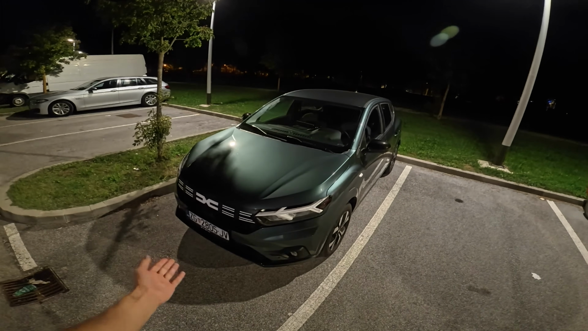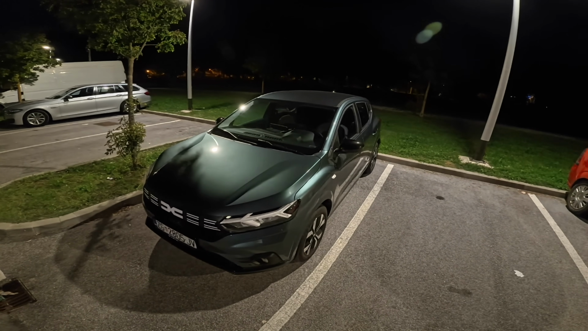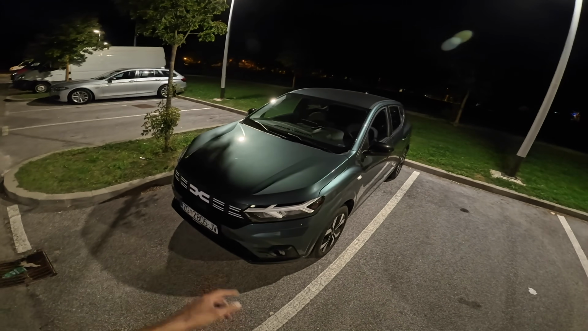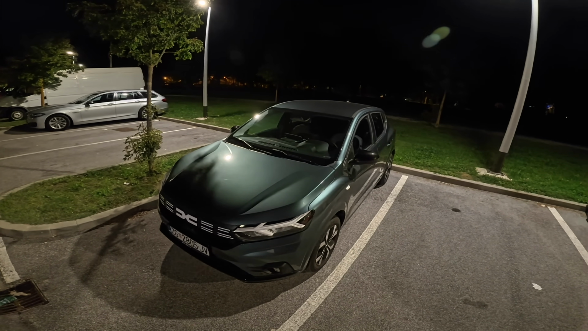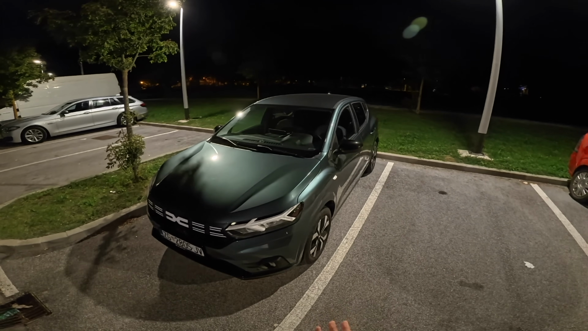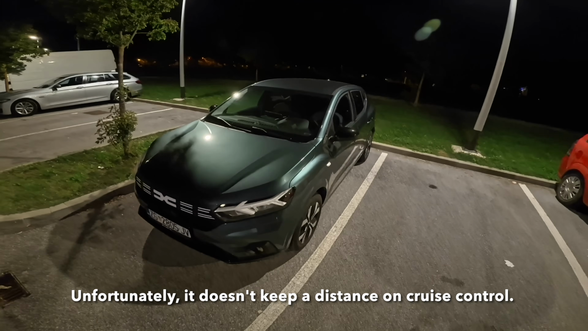In front of us is the new Dacia Sandero. This is the 2025 model year and it has some changes. It lost the radar on the front bumper and got a new camera on top for the lane assist, lane prevention. It's also for automatic braking. It's something like Tesla. They're switching to a vision system in Dacia, believe it or not.